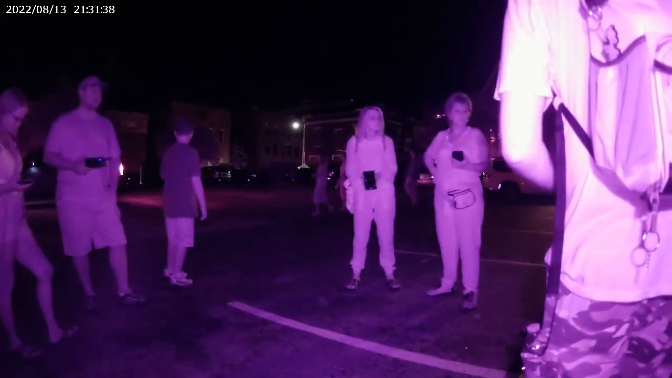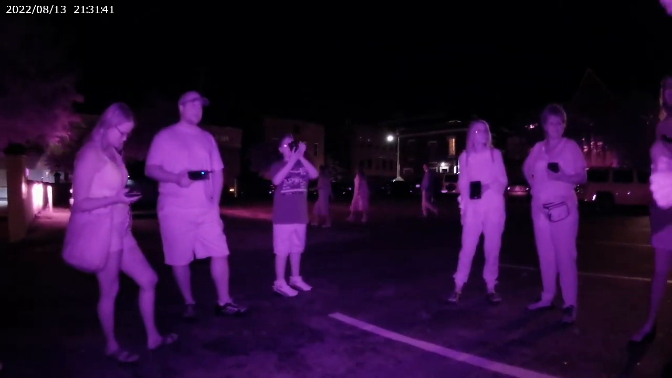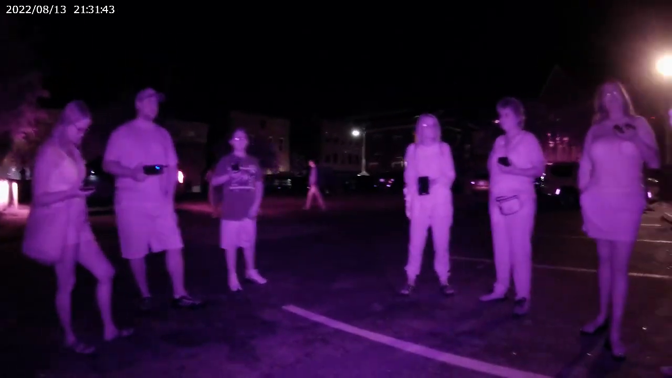Anybody else have a spirit box? No. That's an EMF detector. Yeah, you won't get answers out of that. Okay, guy, taking pictures. Yes. Taking pictures and giving me colors.